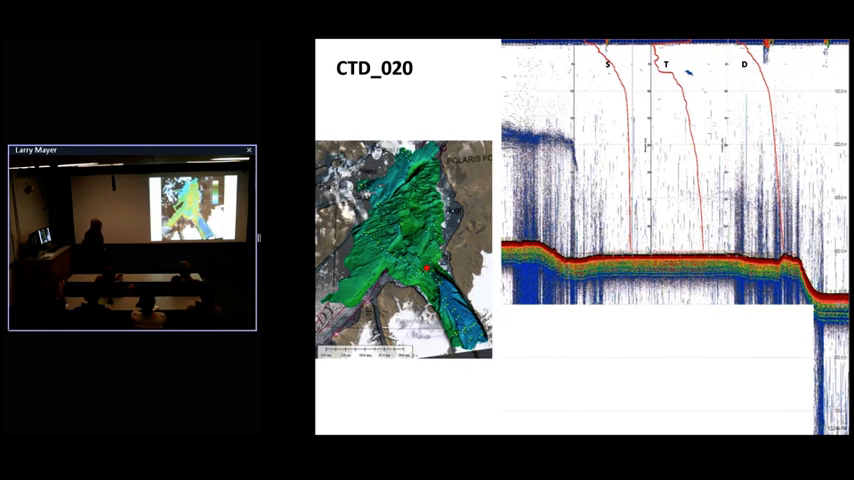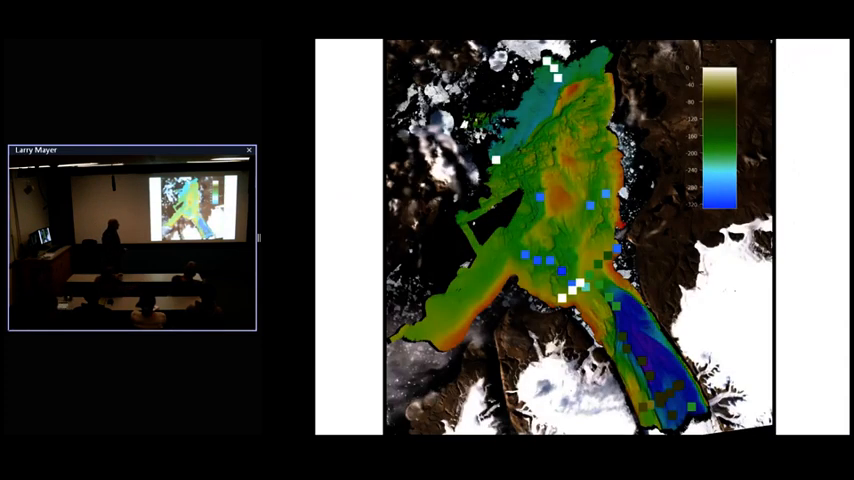And if we look at the distribution now of the depth of that scattering layer, these are all the shallow ones, the deep ones, and non-existent. So they kind of group like that, and then like that.